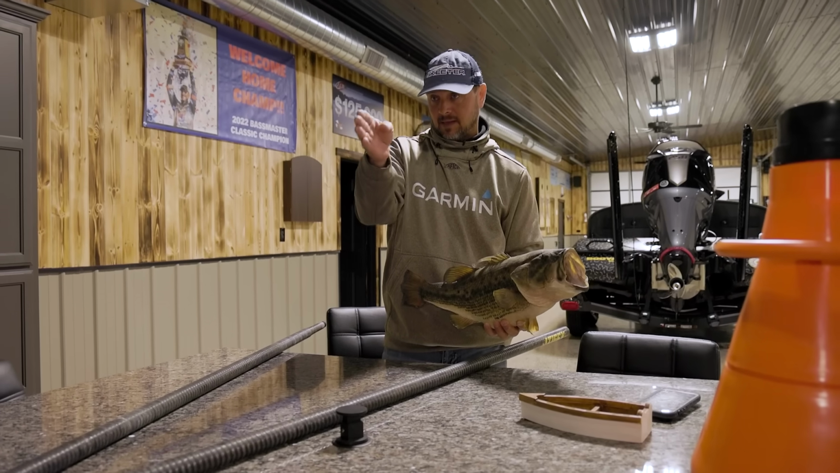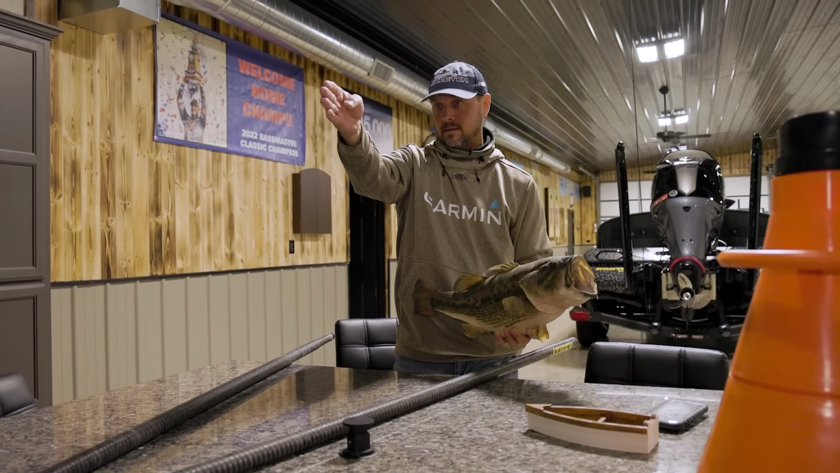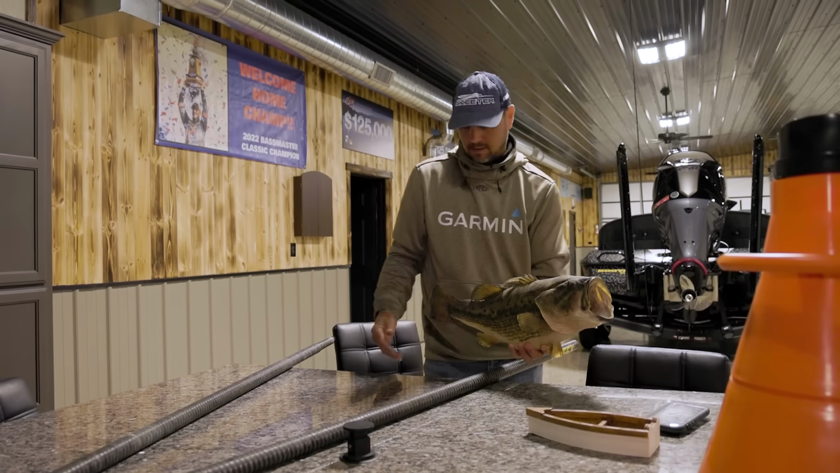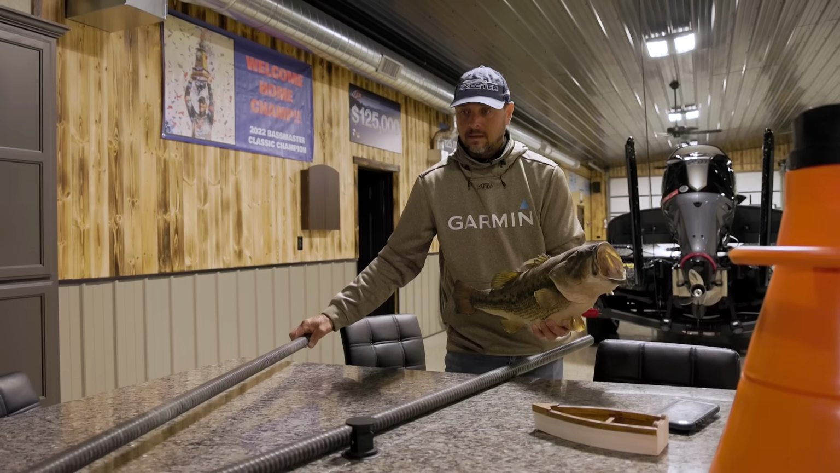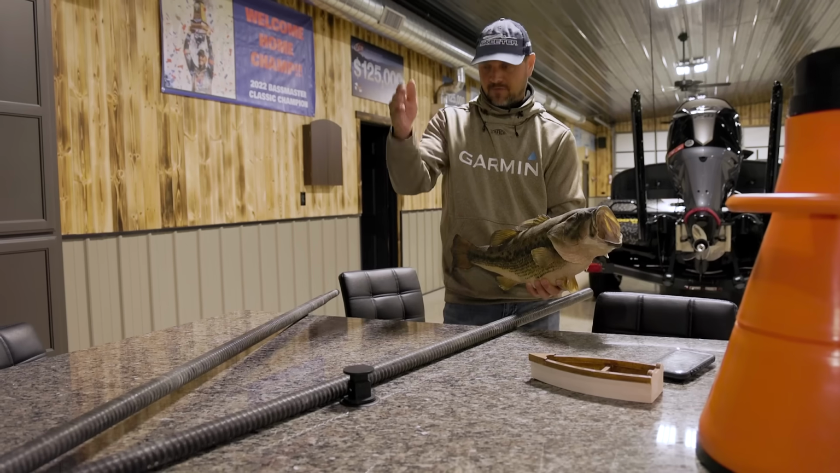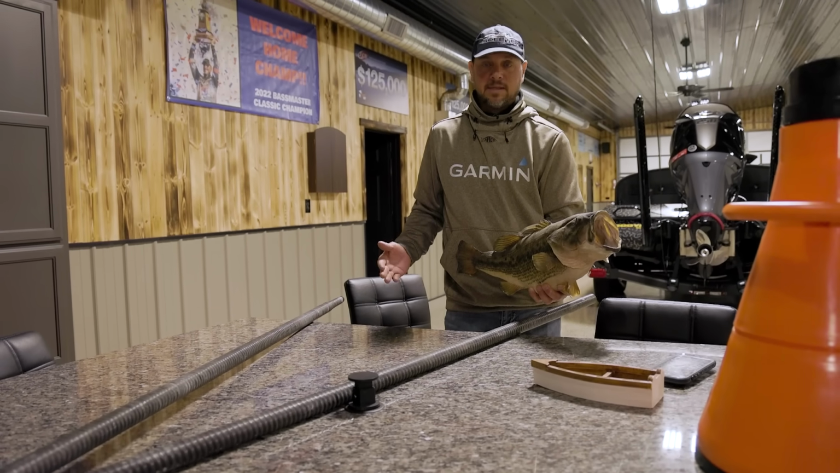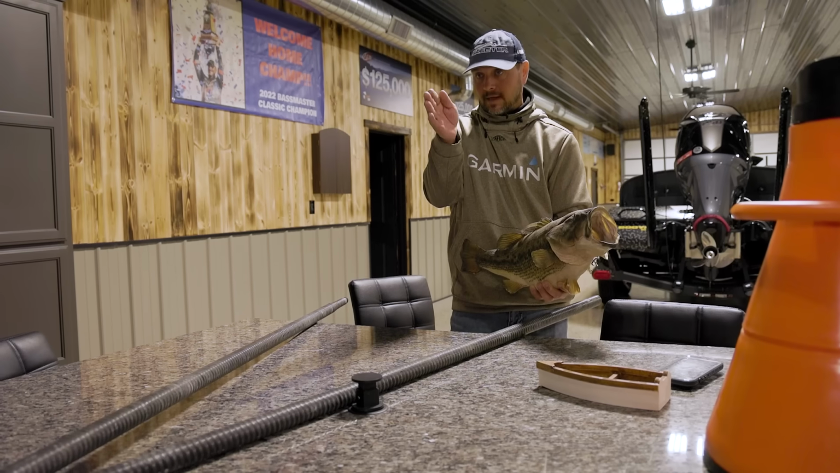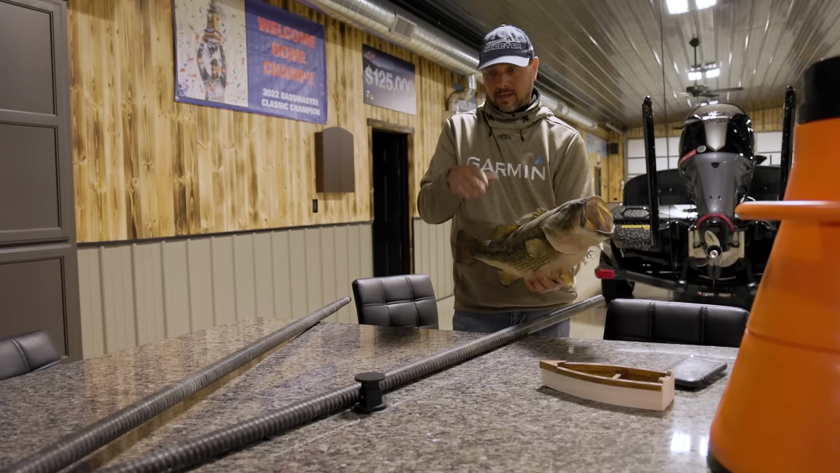So if I look and I see him and I cast directly in front, look, at 80 feet, my cone wants to run off. At 80 feet, I'm missing. And I'm missing by 10 feet. So that's why whenever I see it, I move it and get him zoned in.